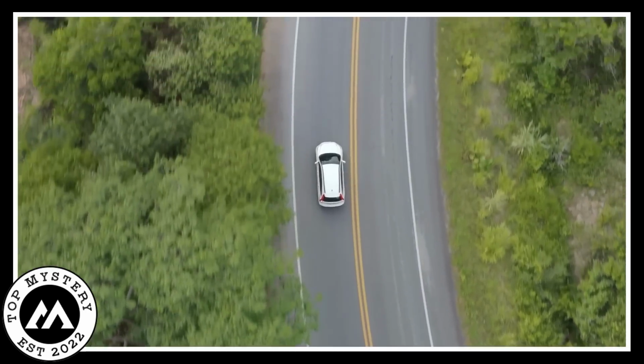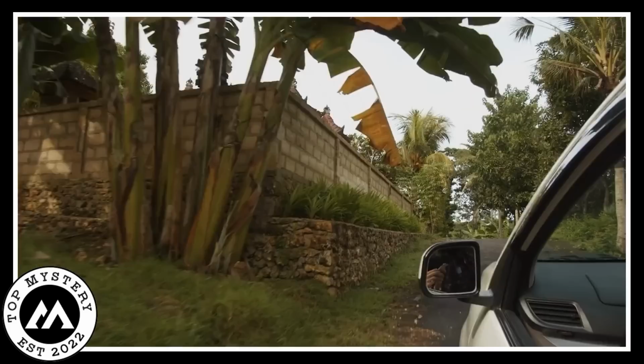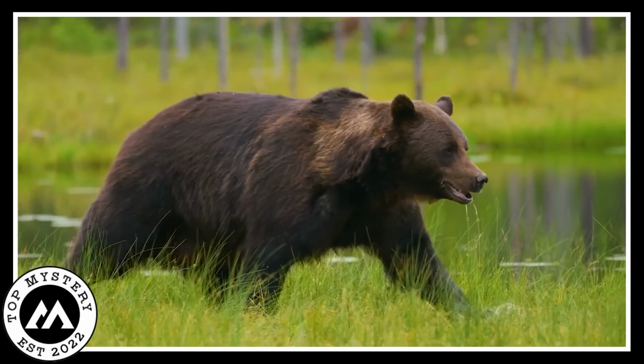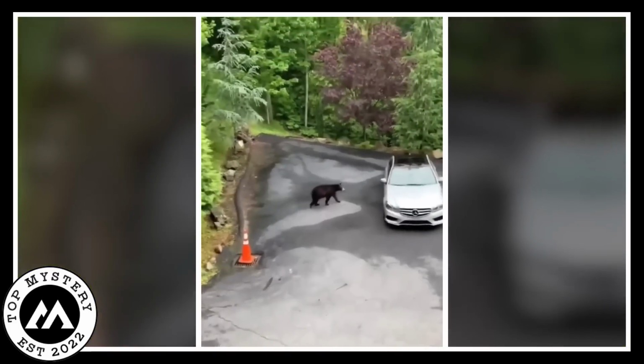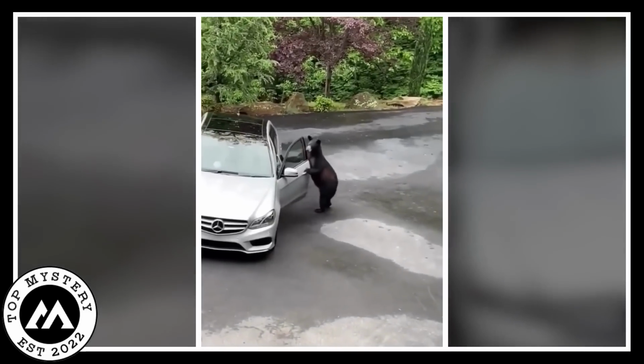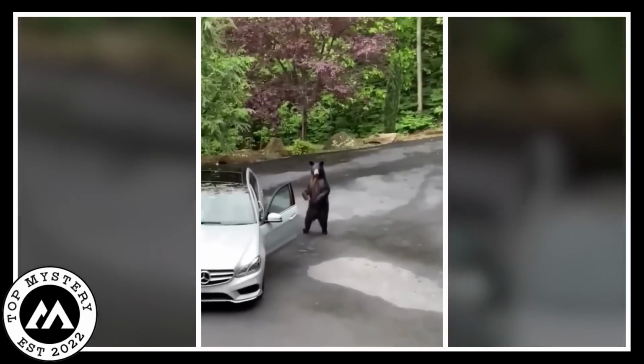Once upon a time, there was a car cruising down the road, minding its own business. Out of nowhere, a bear strolled out from the nearby forest. The bear, curious and bold, approached the car. To everyone's surprise, the bear reached for the auto door and, with a swift movement, flung it open.